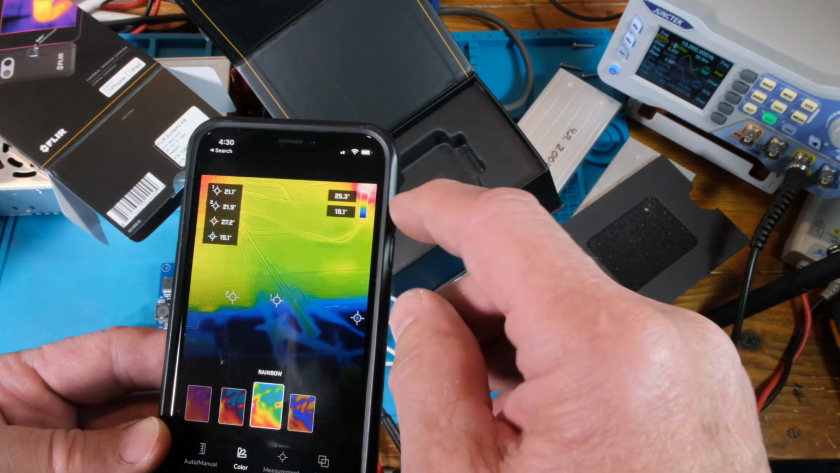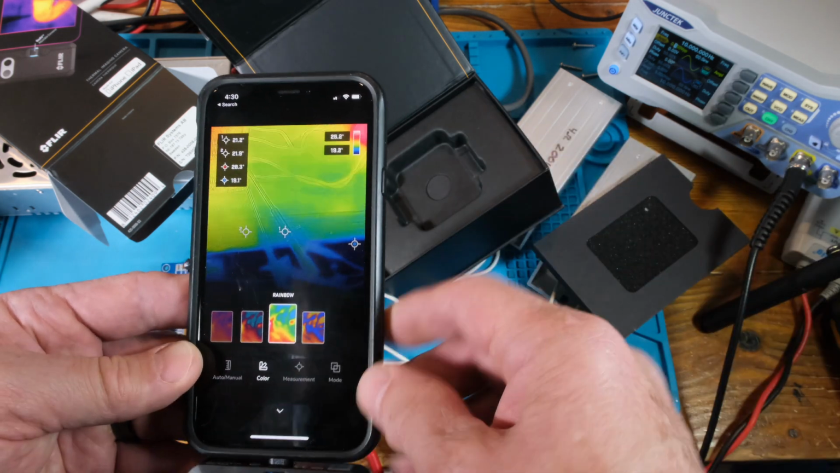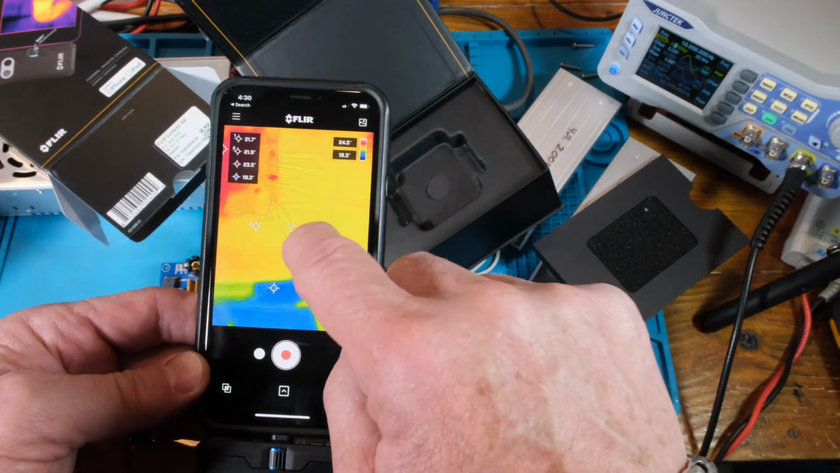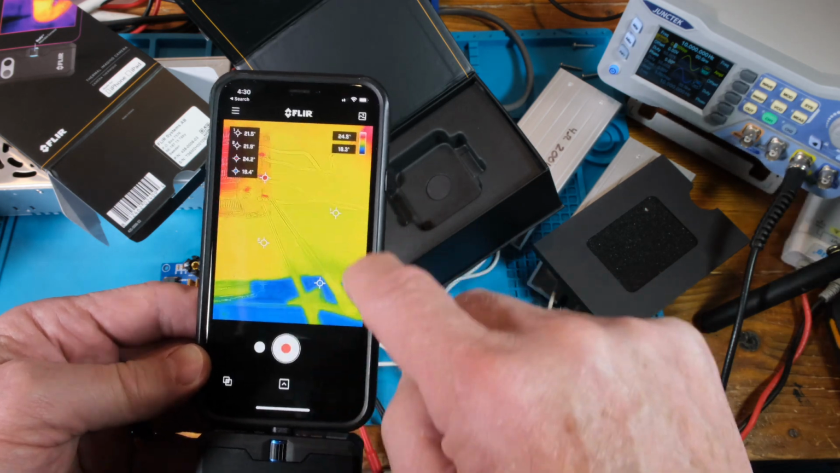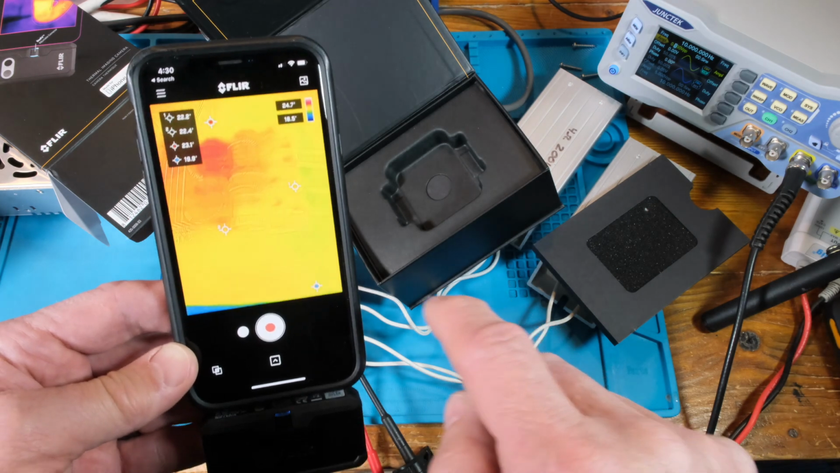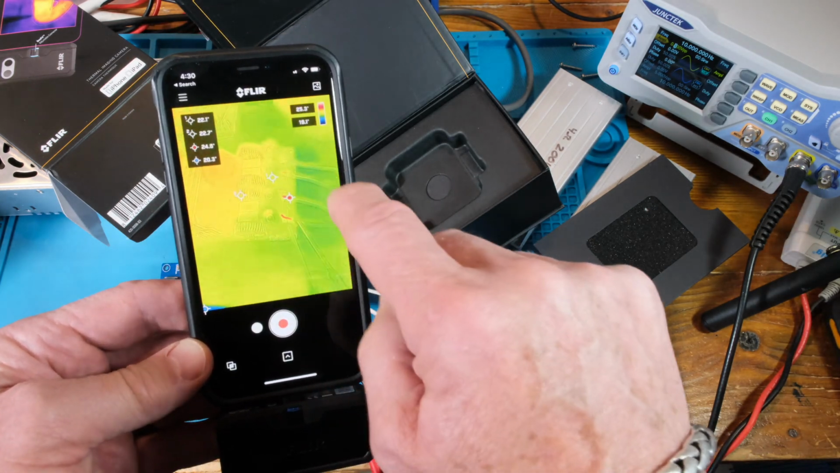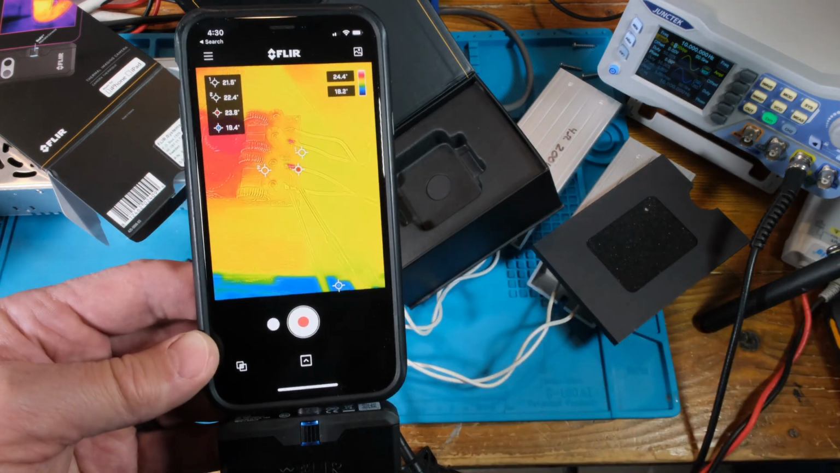Right now, 5 degrees and down to 19 degrees is what it sees here. And you can see this one right here, that indicator is stuck in the middle, right? I can move it around, and this one I can move. So that's really nice, because if you're looking at an image, you can go, okay, I want to see what temperature that is, what temperature that is. So it's a really nice feature of the FLIR camera.